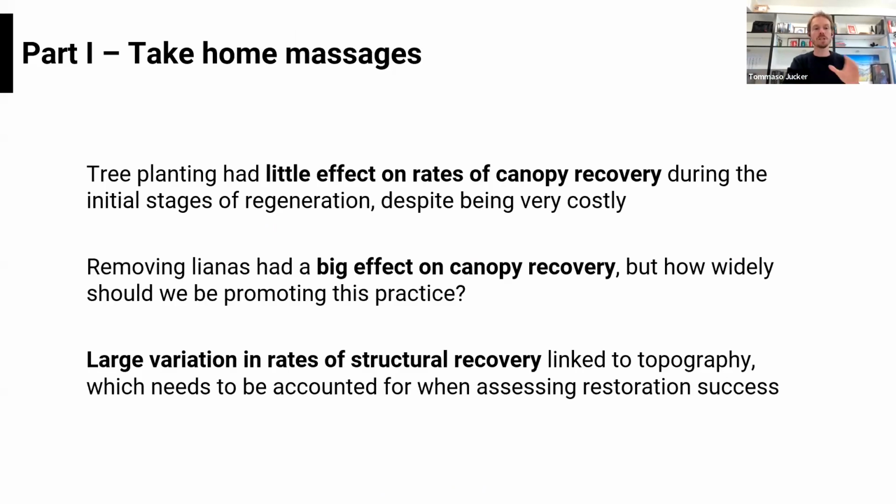Okay, so a quick summary of the take-homes for the first set of results that I showed you. The first one is that the tree planting interventions at the Saba biodiversity experiment have had some effect on the regeneration, but they're relatively modest, especially when we think of how big an intervention this is and how costly it is to do on the ground. The second one is that the liana cutting, and this fits with the rest of the literature that we know on this topic, really has a big effect in these logged forests in terms of the canopy recovery.